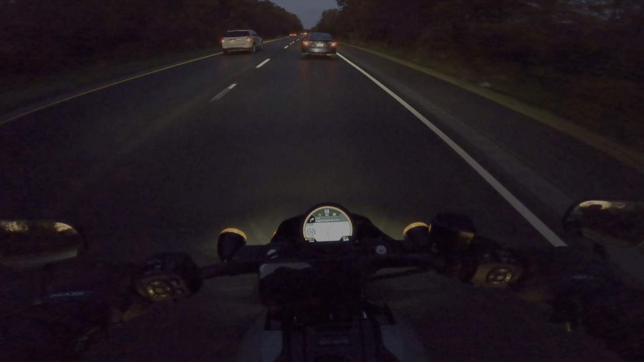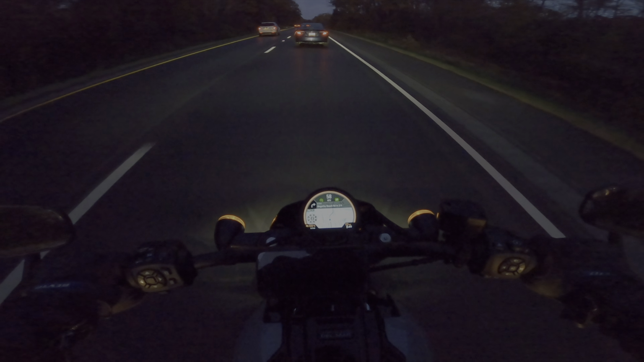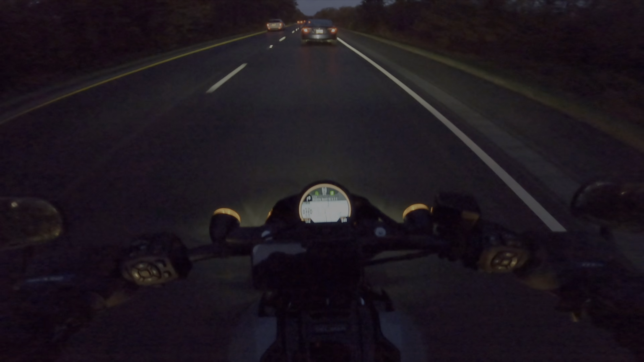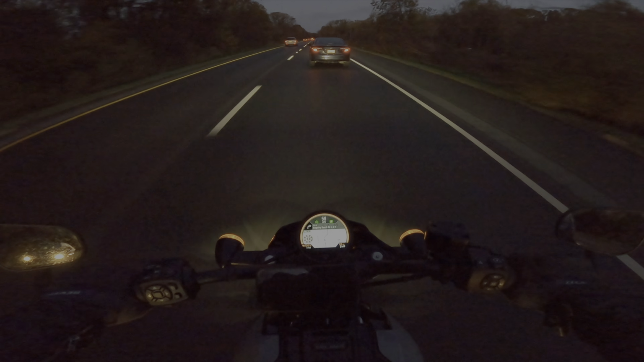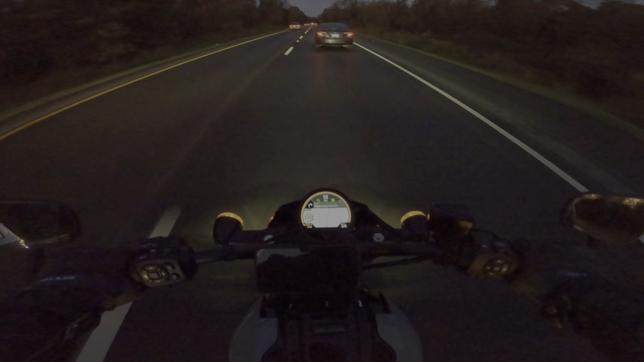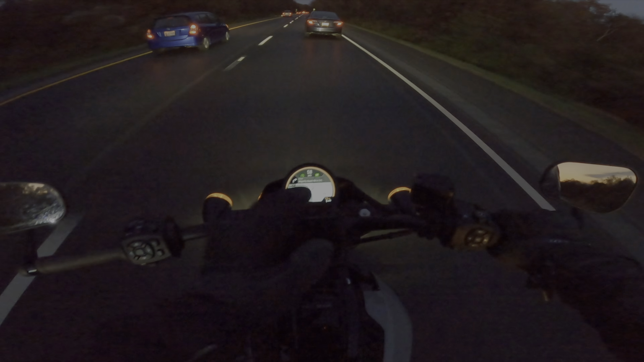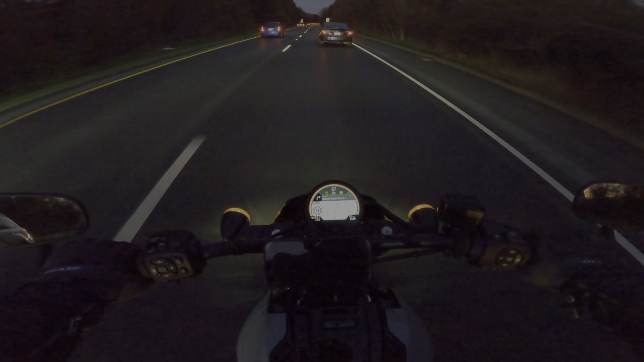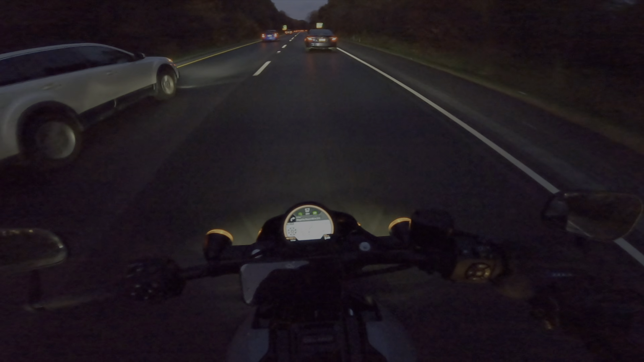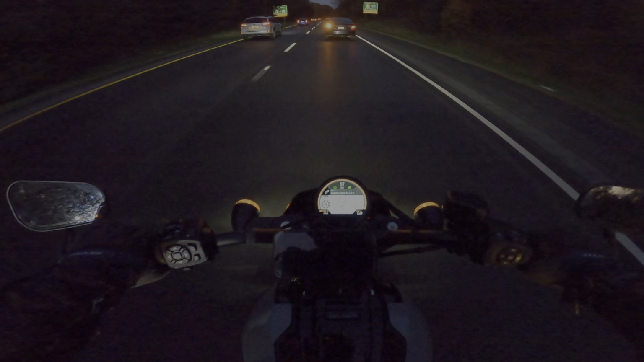The vision's great. The upright seating position's great. And yeah, it's not dramatically different than a daytime ride on the Del Mar. Just a couple things that you've got to watch out for. A couple cool things, such as the display that automatically brightens and darkens going under street lights or what have you. And that is pretty much it.